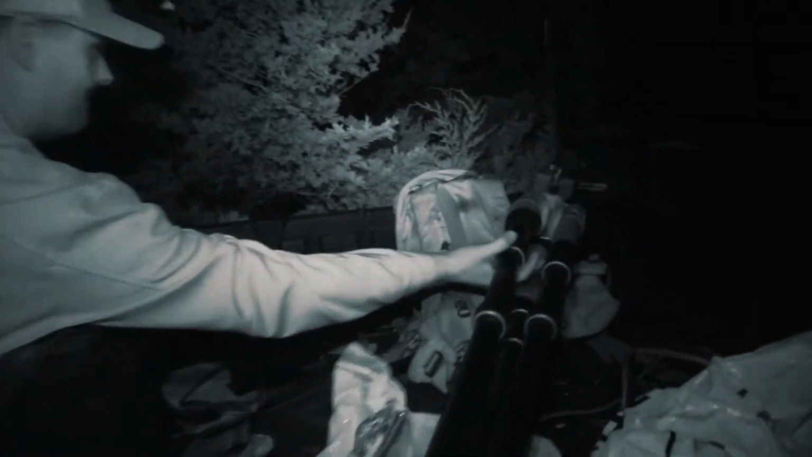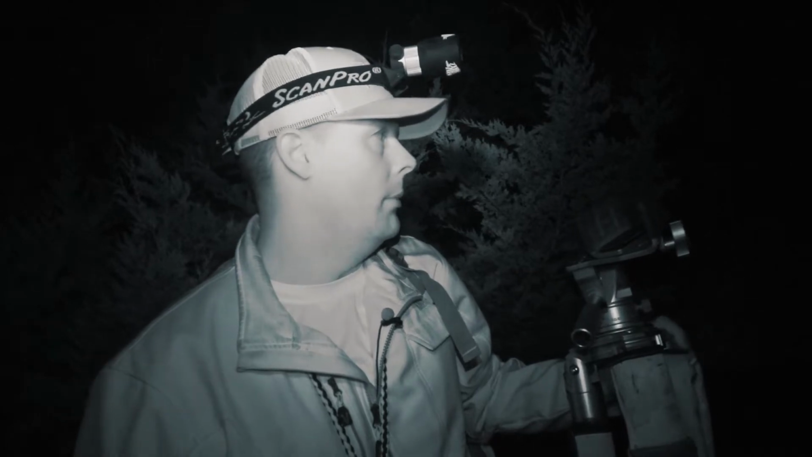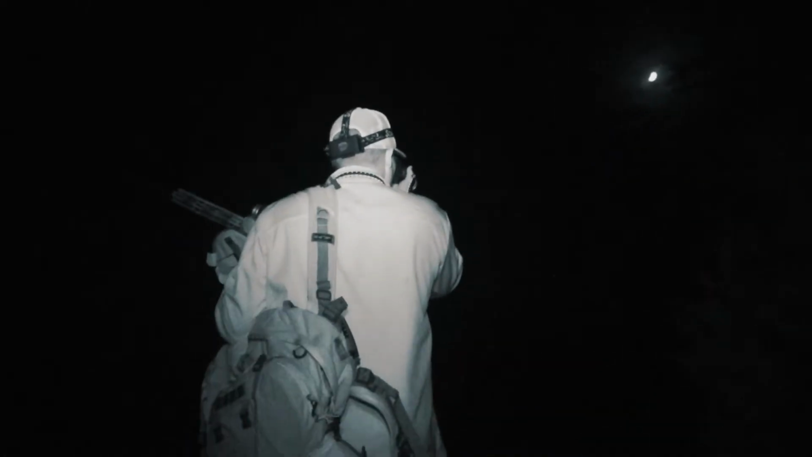Switch it up a little bit. We've been stalking, daytime, nighttime, both. But we're gonna set on some feeders. They've been hitting them real hard at night. So hopefully, if the wind's right, they're gonna come into one of these feeders and we can get one.